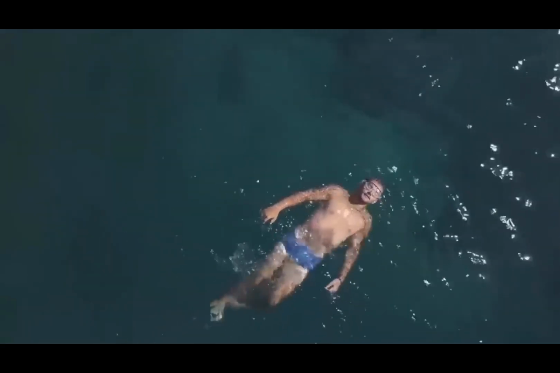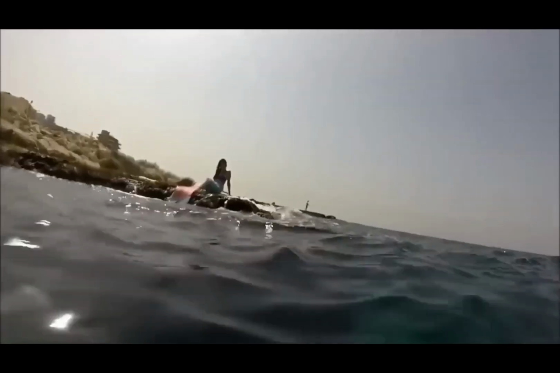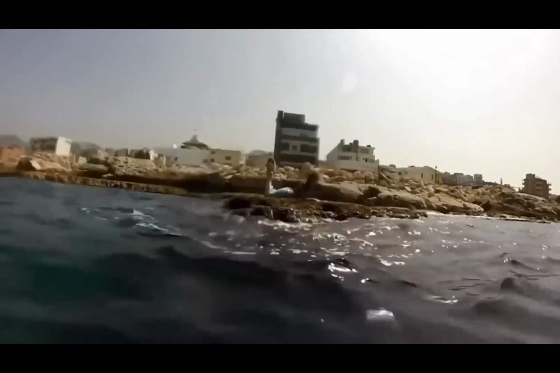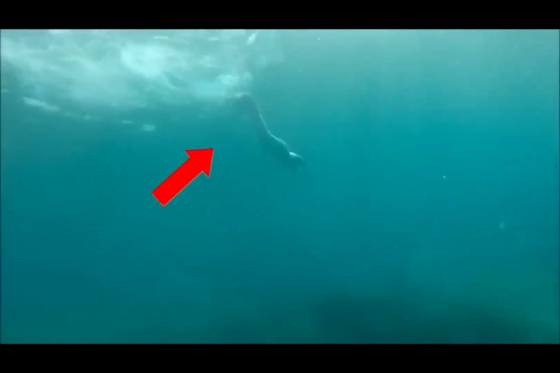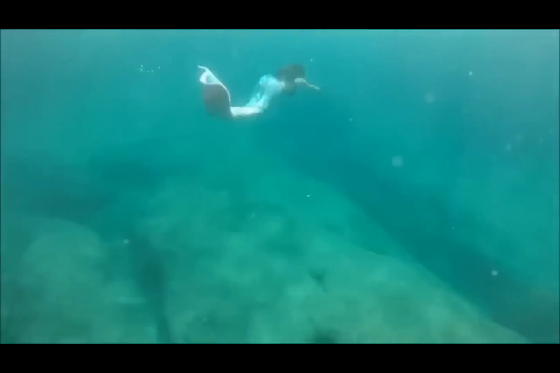When a man was having the time of his life swimming peacefully in the quiet ocean, he happened to come across a mermaid. Just like the man, she herself was enjoying her alone time. So they both kind of ruined each other's peace. Though the man got a recording for himself, and the mermaid just had to run away from the annoying human.